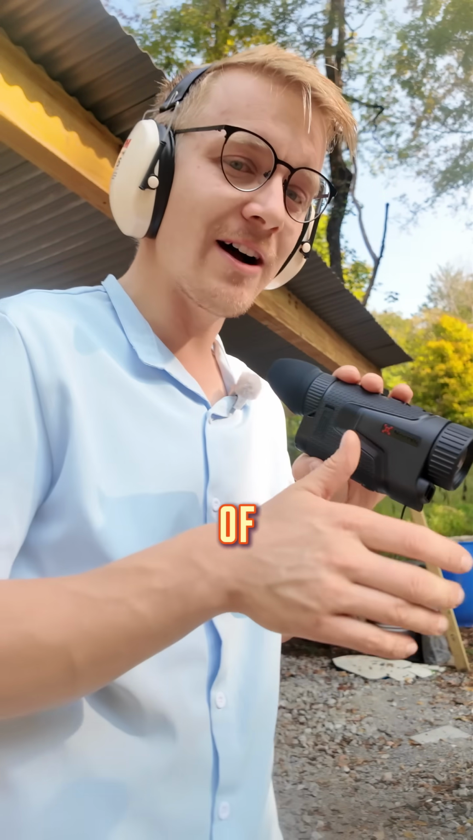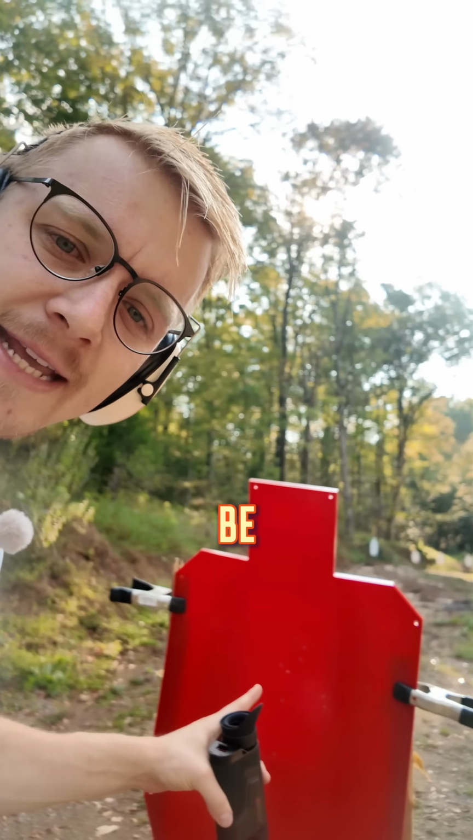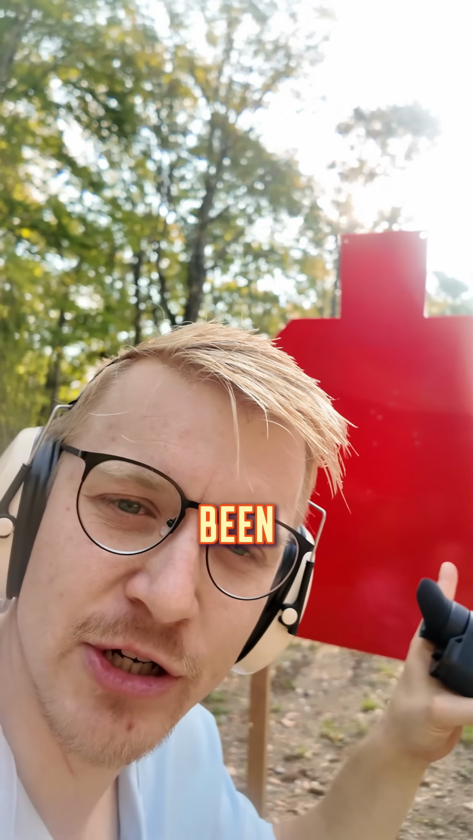This is thermal, so it's gonna pick up the heat signature of our 9mm round in two different instances. First is going to be in this DA target, which allegedly changes colors when it's been shot because it absorbs the heat. Our Knockpix Lumi 35R is gonna tell us if that is true. Man, look at that lens. So shiny. This thing is crazy.